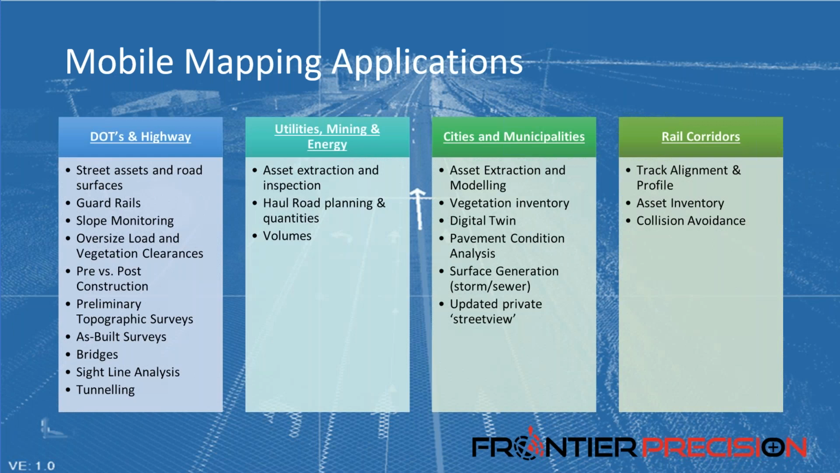As far as applications go, we talked about a variety in our previous sessions, but just to include a few here on the screen for you. If you're working heavily in the DOTs and highway survey work, this is definitely right up your alley. We see a ton of use in the utilities, energy, mining sectors as well.